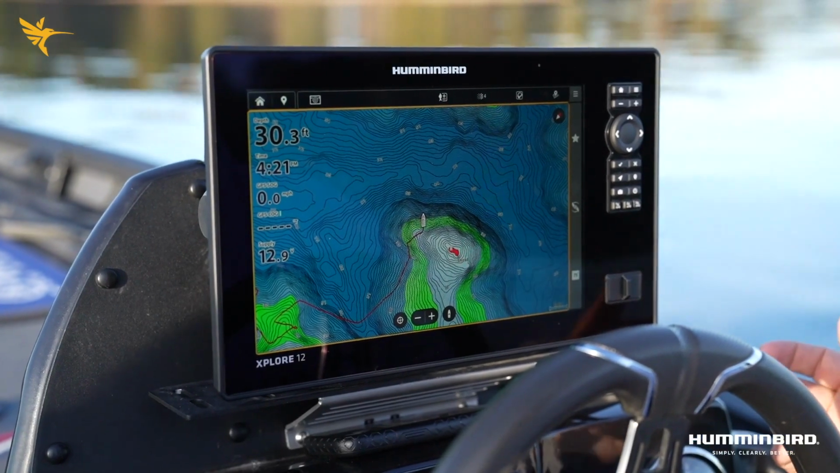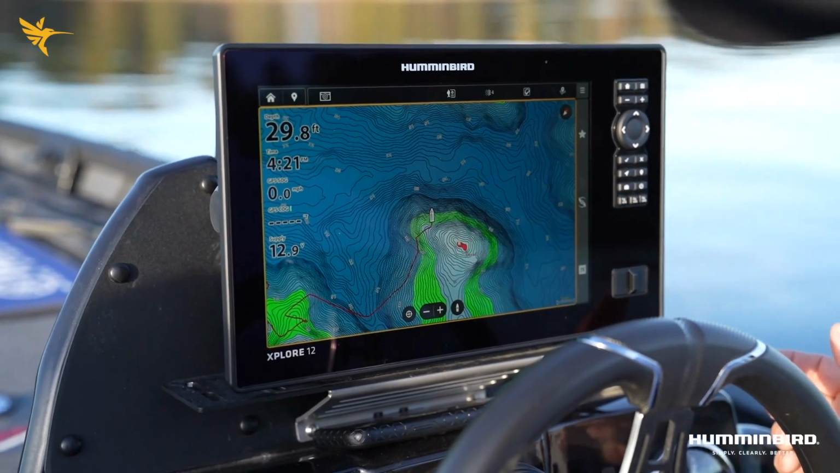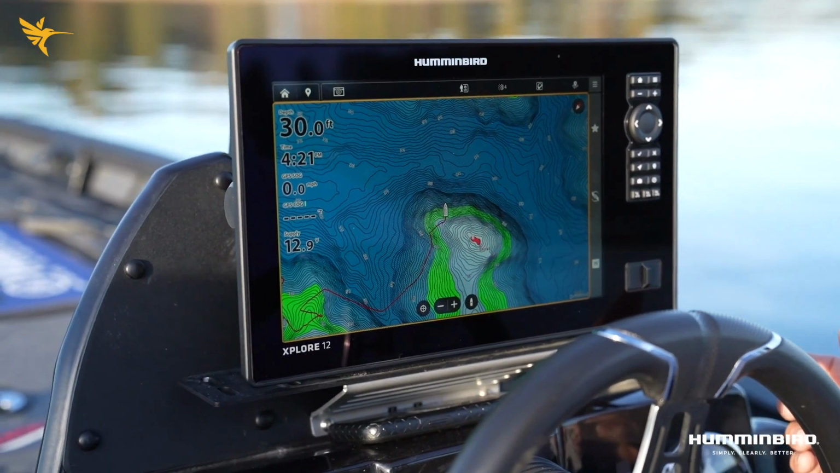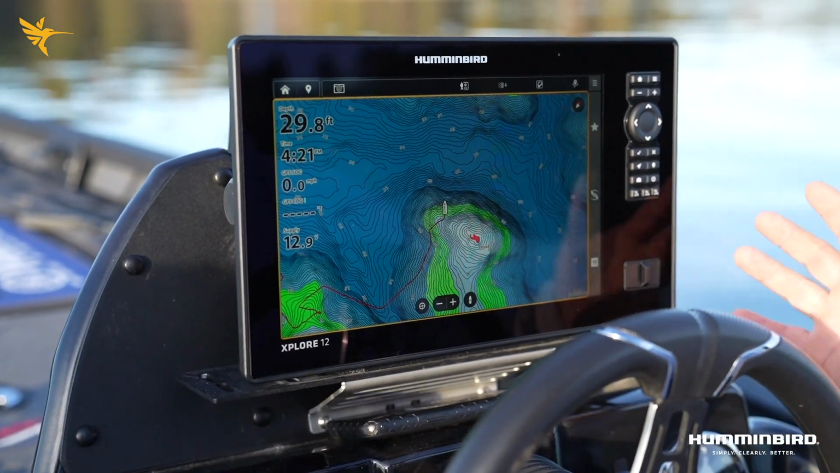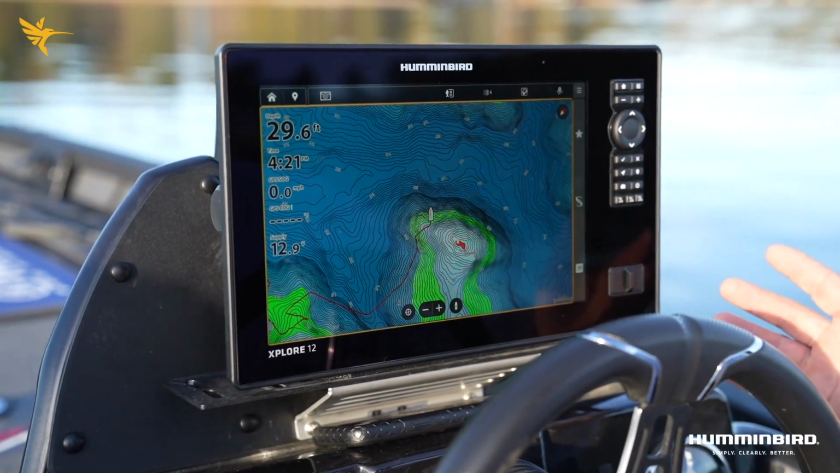It comes with Lake Master mapping, a chip included with it. It's got coastal charts as well. That's going to include tide and things like that. But that comes with the unit. So it's not a separate purchase. So once again, plug and play right out of the box.